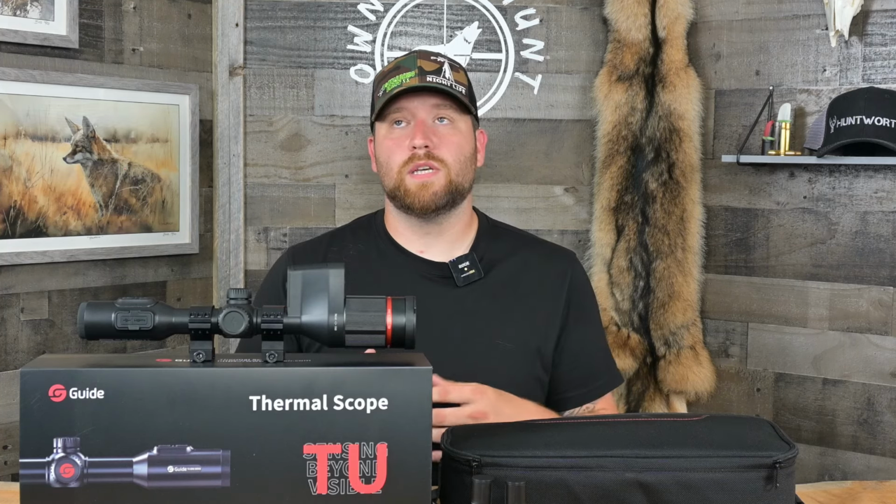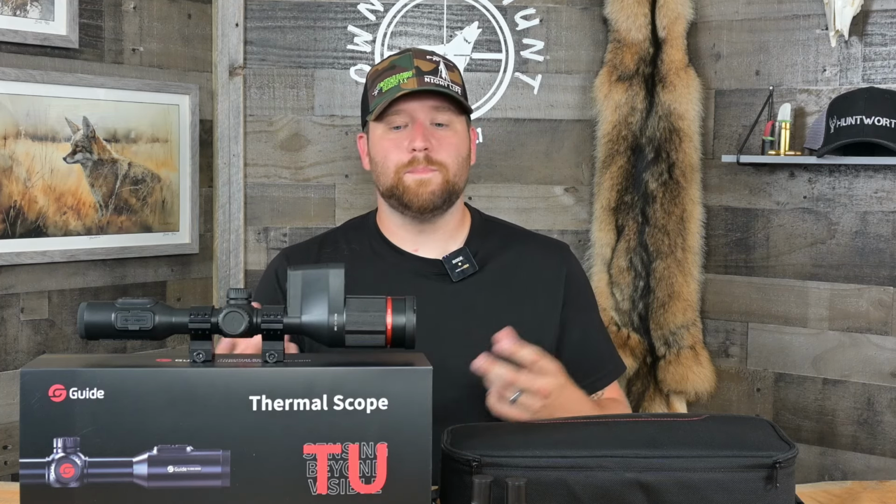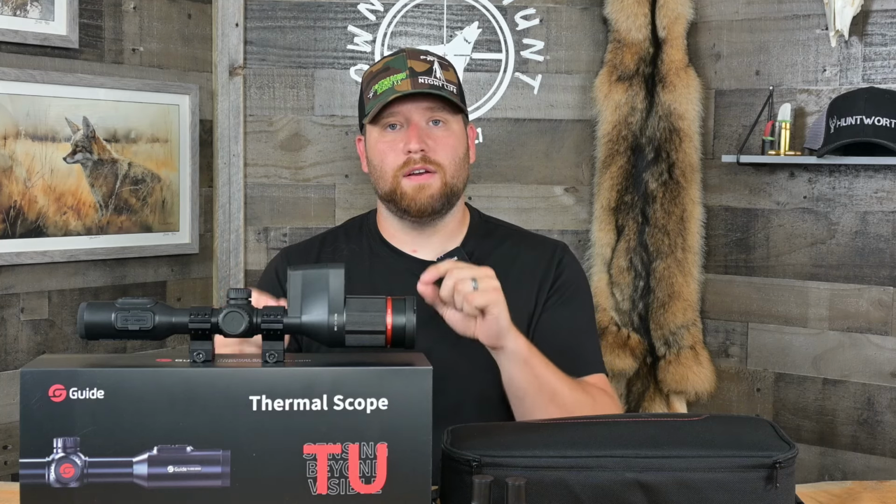The video quality: with a lot of scopes, what you see through the eyepiece versus what you download, there's some degradation there. Sometimes the video quality is not as good as what you see in the scope. This is a very, very close representation of what you see in the scope to what you get in the video. So, very nicely done.